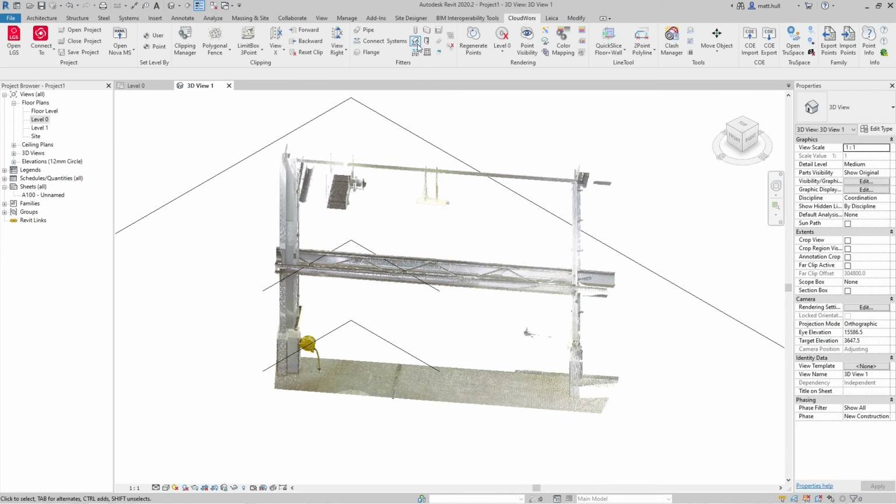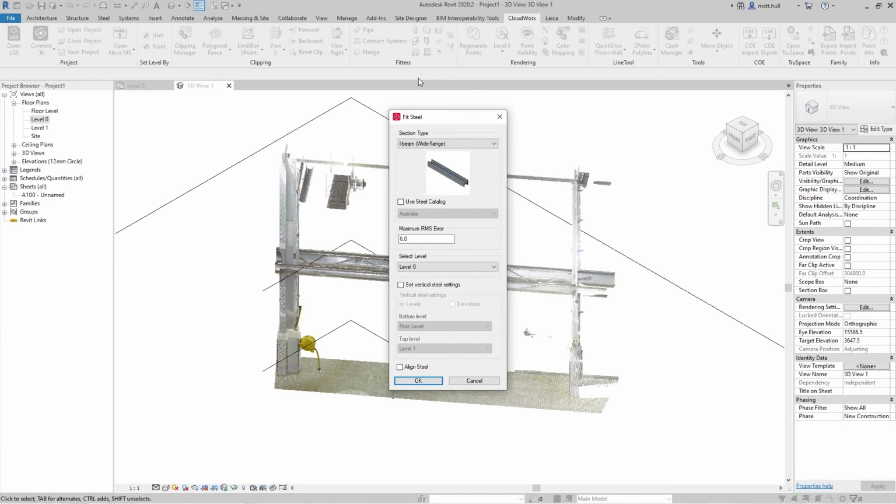I'm now ready to start the steel fitter tool. I can choose the different section types that are available within the tool. I can also tell it to use a steel catalogue for finding the size. In this case, I'm going to use the British steel. I can set my RMS error and the level that my steel is attached to.